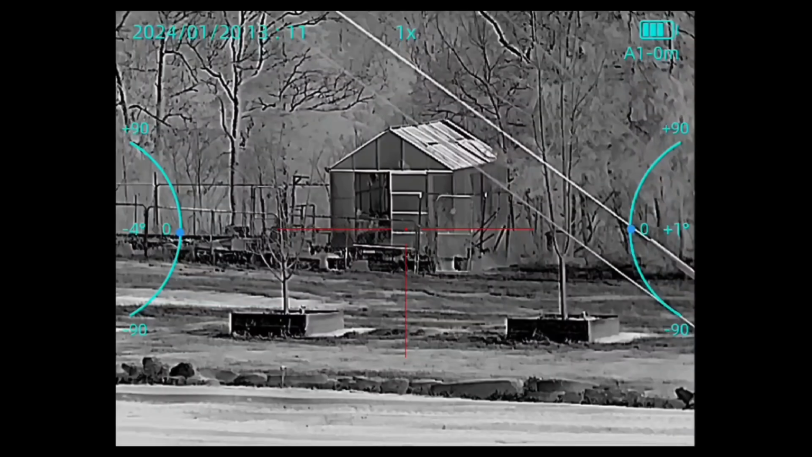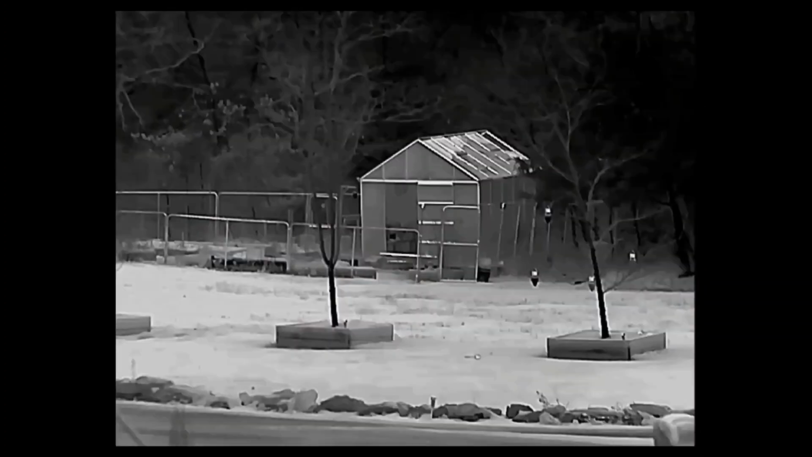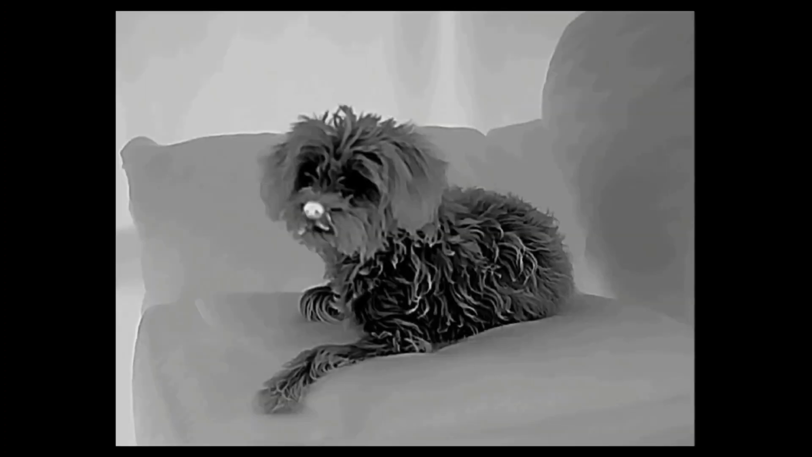I plan on doing some other videos with this scope. I'm going to do a comparison video with my night vision. I got a Gen 3 night vision. There's also a gun video I'll do when I mount it to a weapon and sight it in. And like I said, some other cool videos I have in store, along with the longevity and any updates or issues I might have, or other things that I can find out about this scope. So it's a pretty nifty piece of hardware for sure.